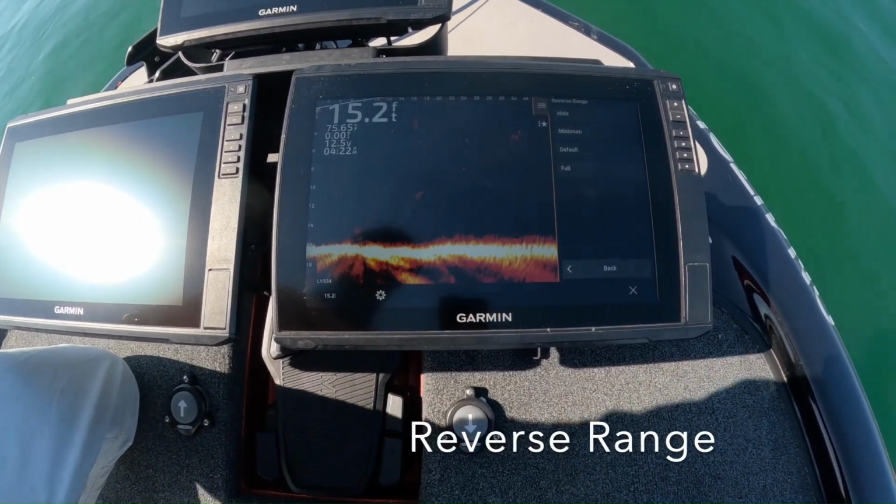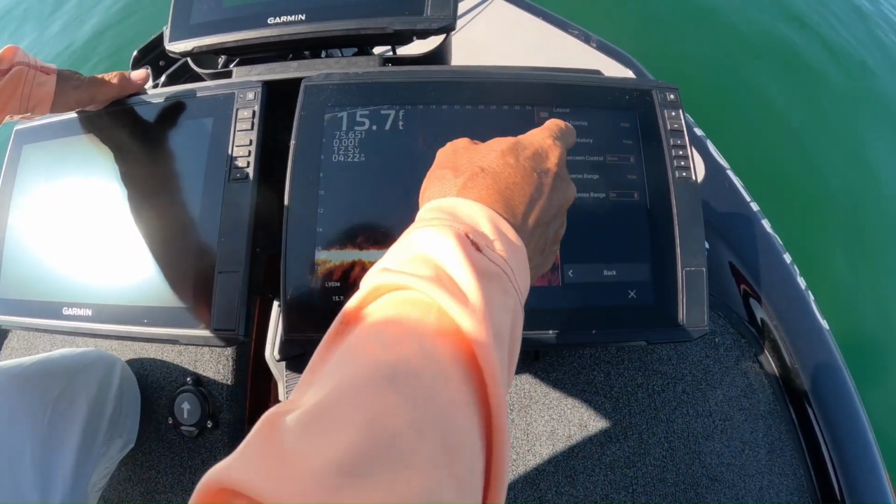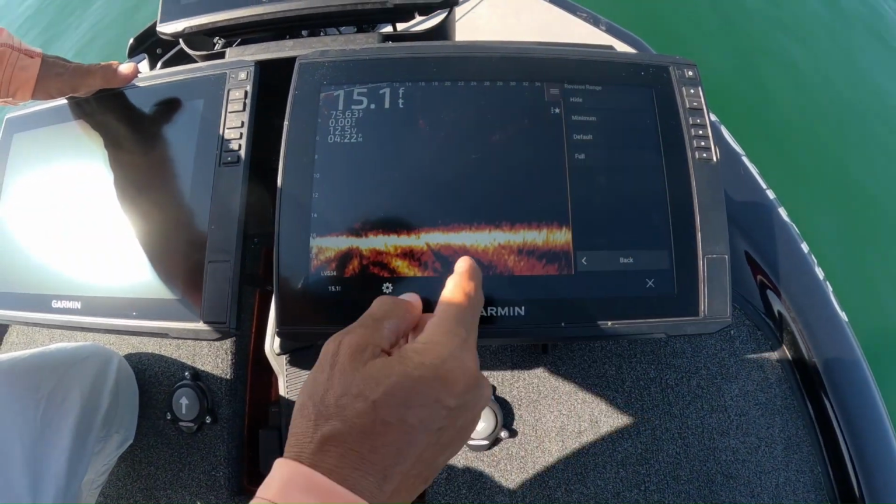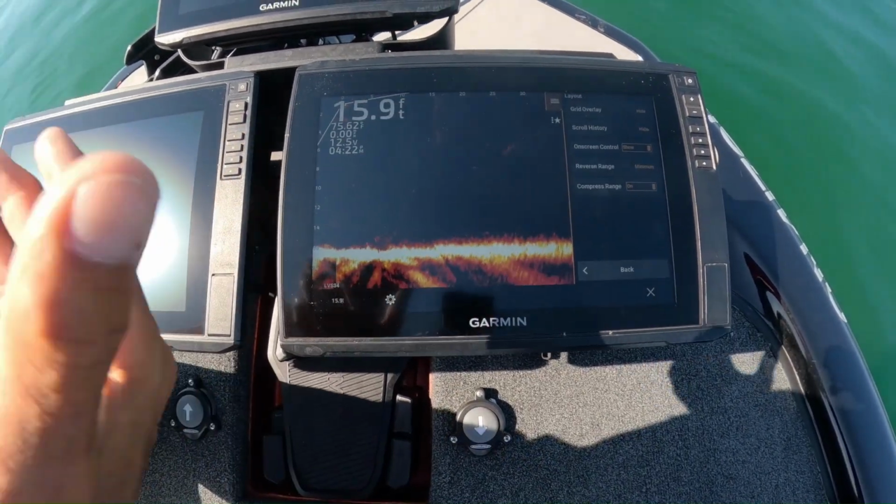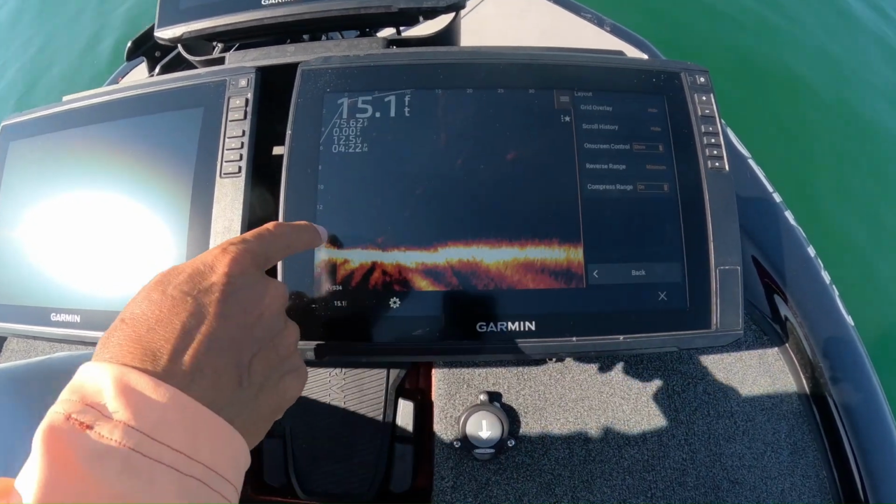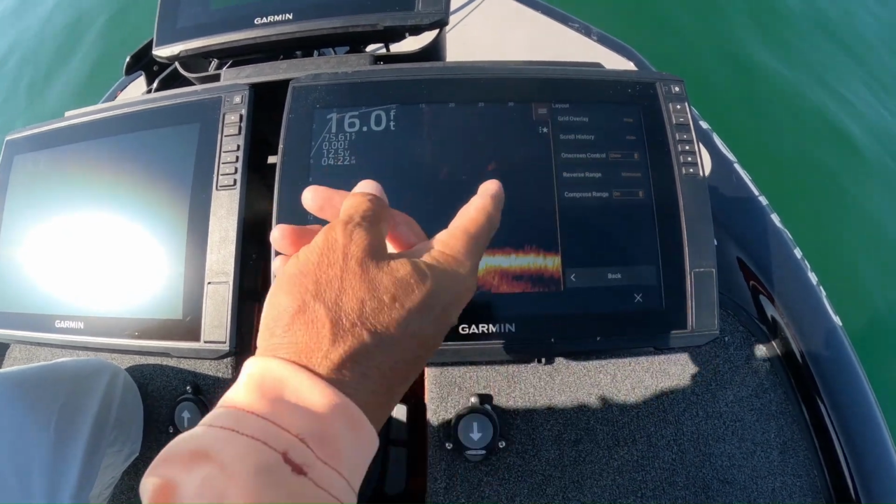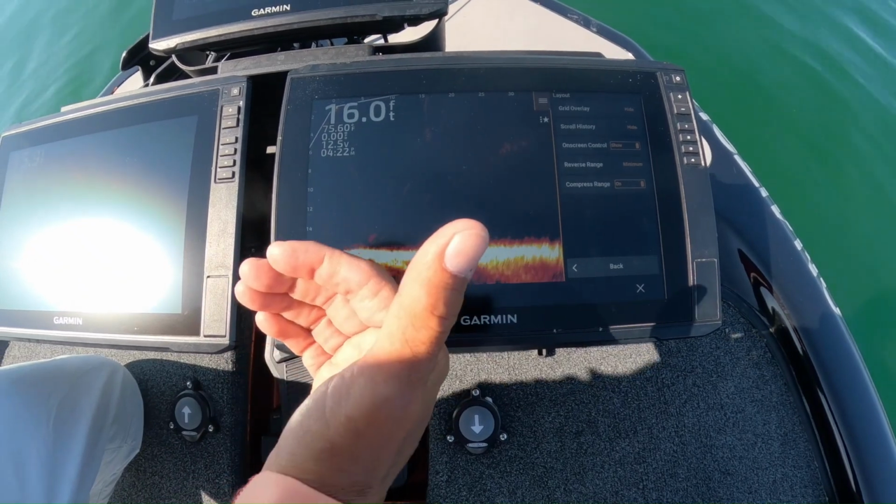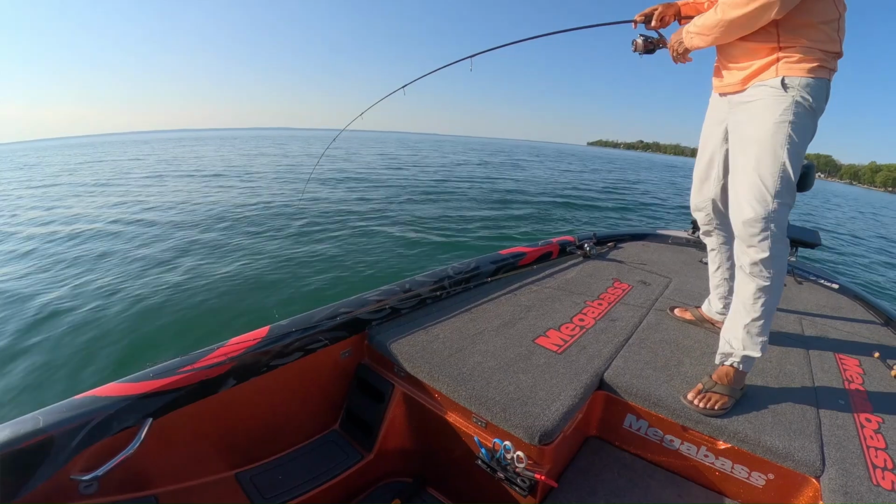Reverse range right here. So reverse range is basically, if I hide it, you're going to see right now, nothing behind the boat shows. If I want to have some, you see how everything moved forward? So if I'm jigging, if I'm looking at a fish that might have gone under the boat or behind the boat, I'm still going to be able to see it. Generally, if I'm fishing deeper, I'm going to move that reverse range to at least minimum so I can see under and a little bit behind the boat. If I'm in shallow water, I get rid of it just because all the detail I want is going to be in front of my boat.